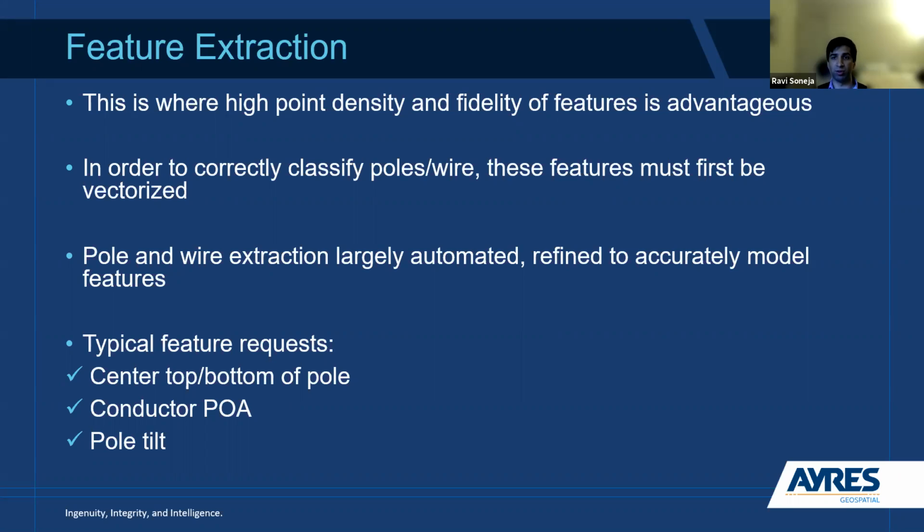So in order for us to correctly classify poles and wires, we first have to actually vectorize and extract them. And a lot of that process now is largely automated when it comes to poles and wires. There definitely is some manual refinement of technicians going in and adjusting the vectorization to more accurately model those features. And typically what we get asked for is more of your center, top, bottom of pole, conductor point of attachment, and then pole tilt, which I think can be helpful if you're doing some kind of a storm hardening or pole hardening project.